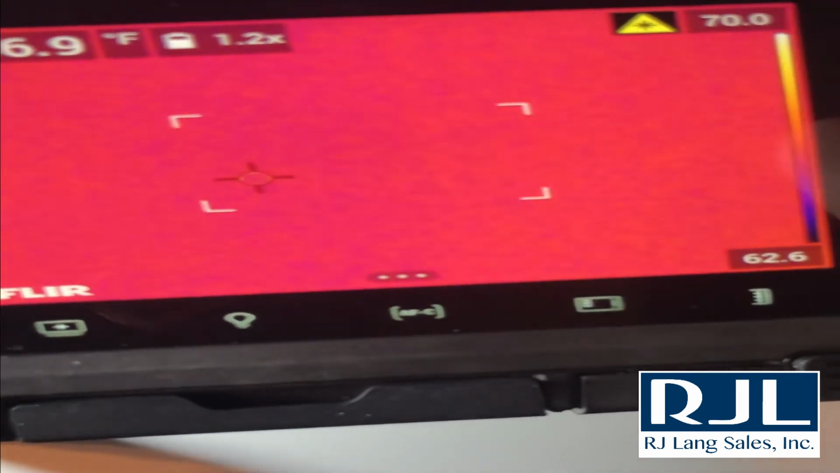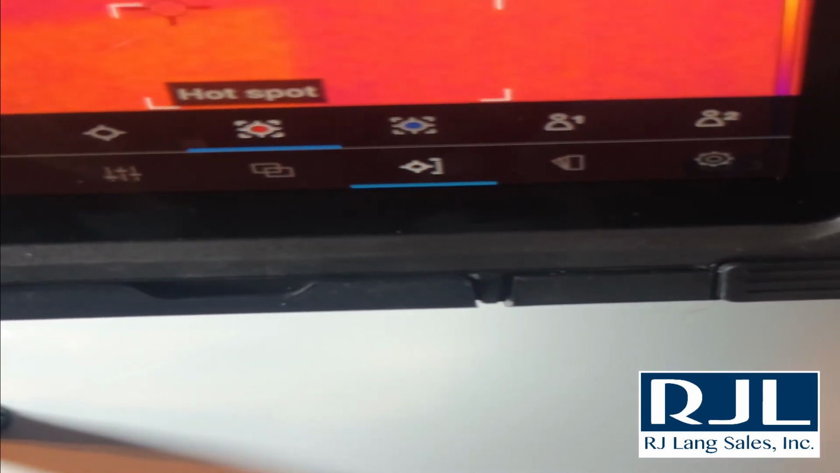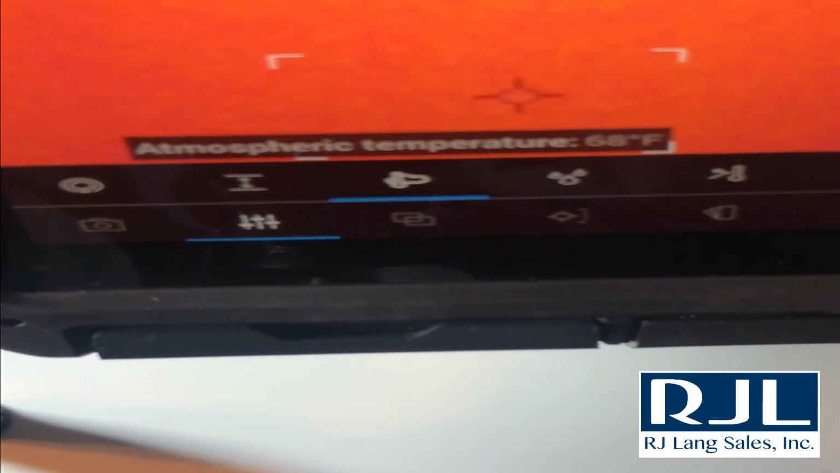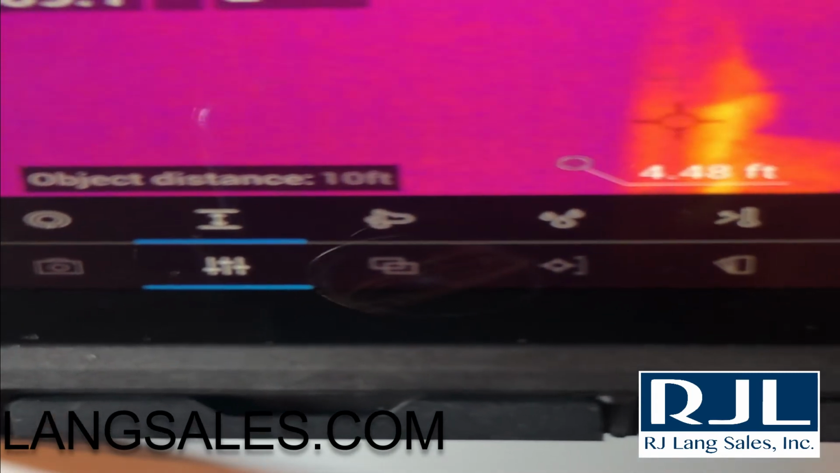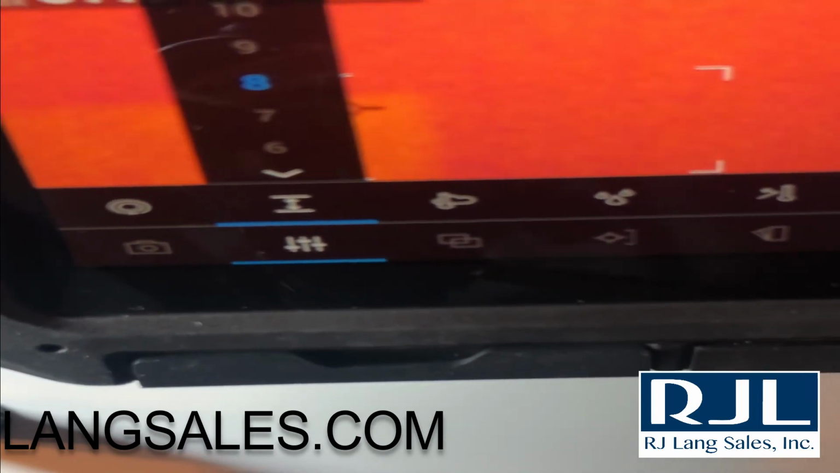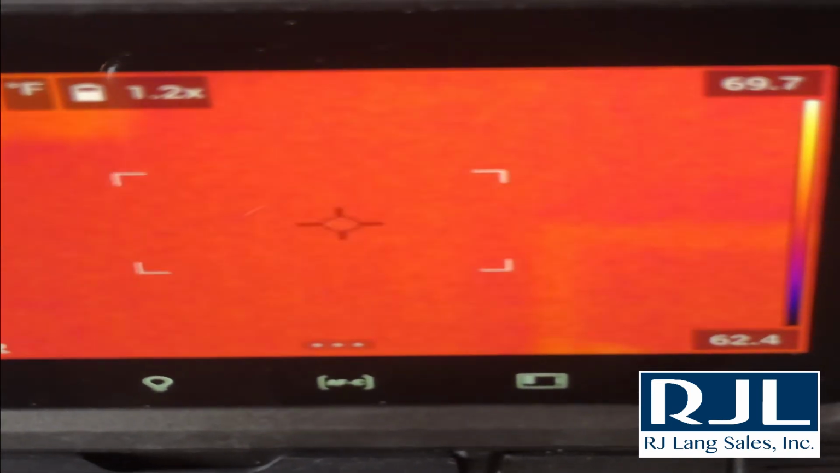So if you're real slick with the camera and you know how to change that setting inside of your measurement parameters, this is where you'll change that. So if I'm into it and I see that I'm 4.39 feet away, I can click on that and I can achieve some of that variable. So that's how you're going to do that.